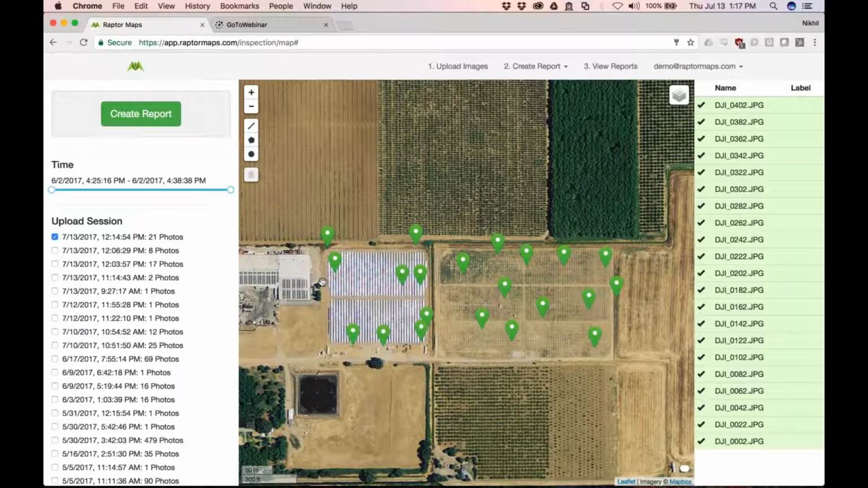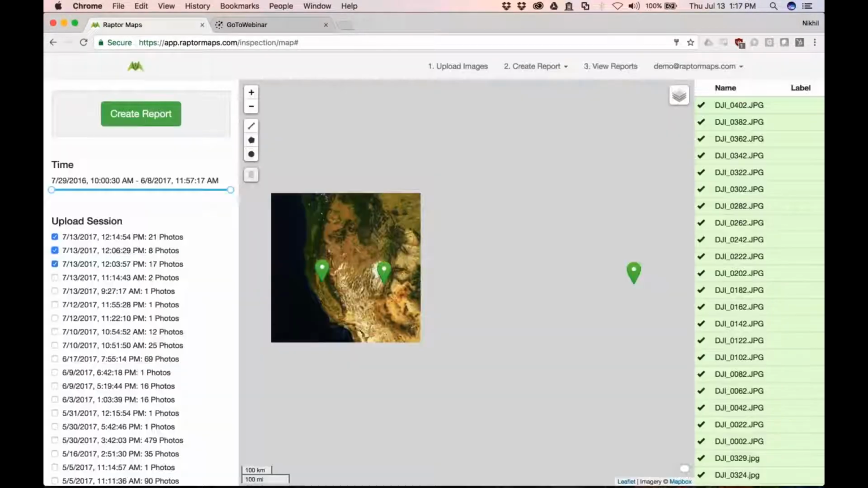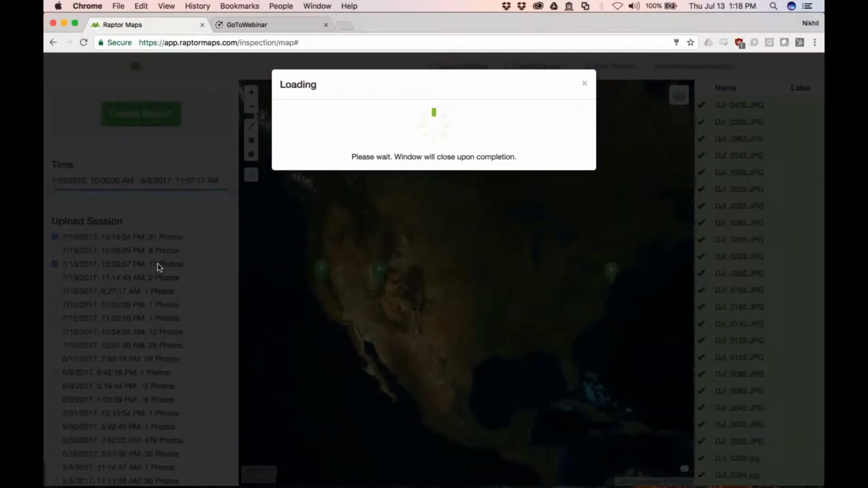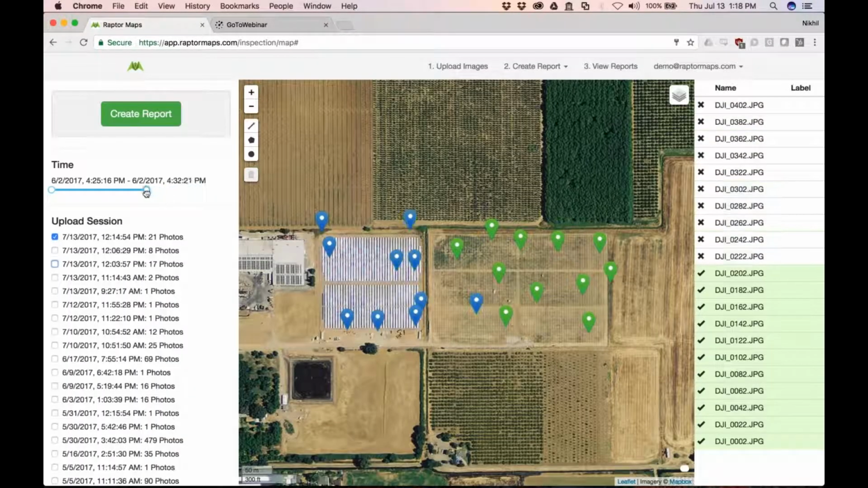So on this interface, what drone professionals can do is toggle on and off all of their different upload sessions, and they can isolate both the upload session and the location and the time that they care about. This is particularly good for when I want to compare what this asset looked like in June versus August, or maybe I want to incorporate all of the data into my report.